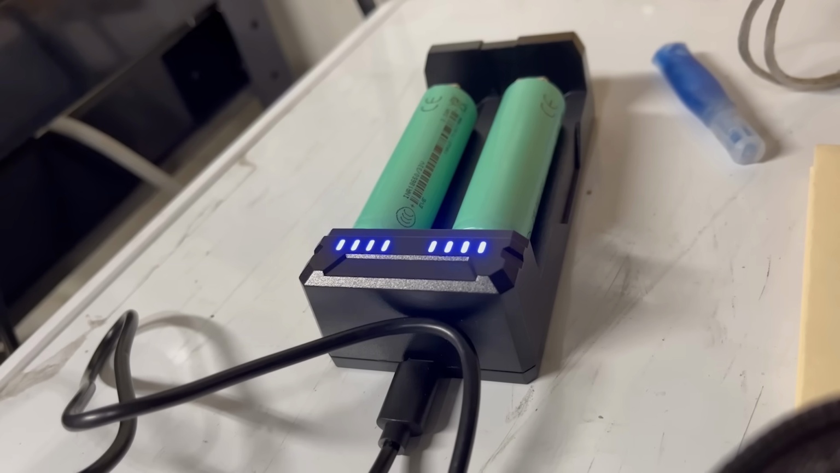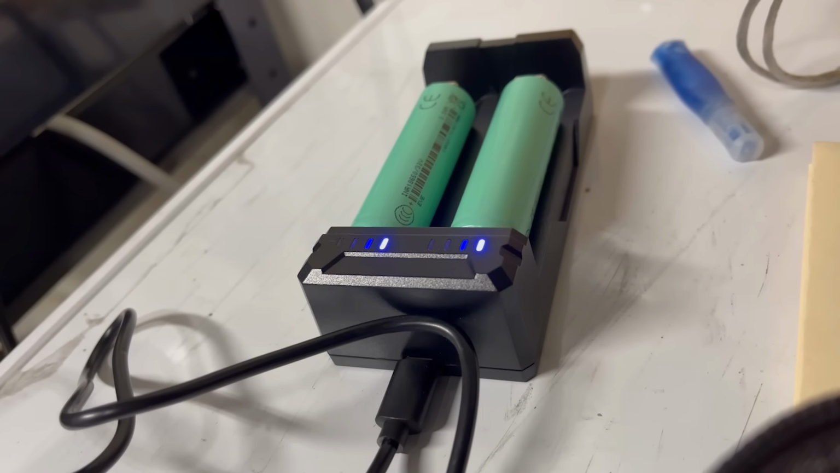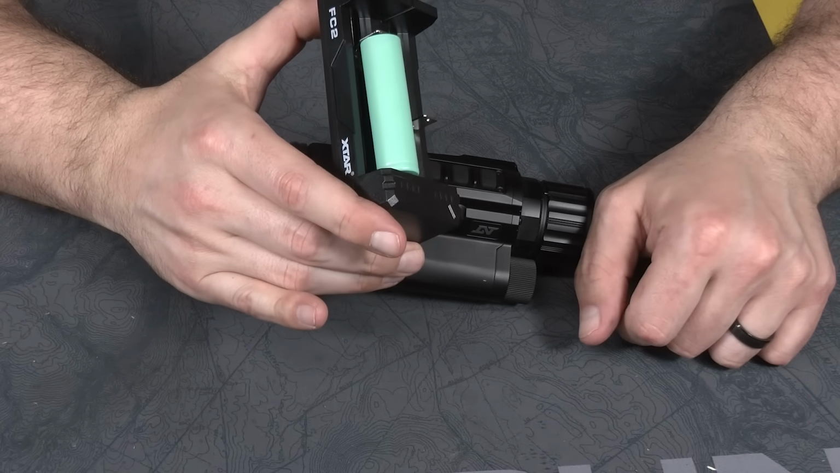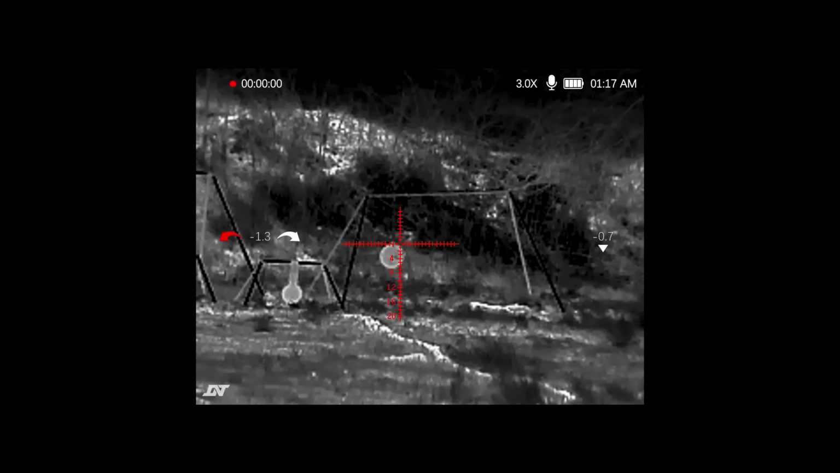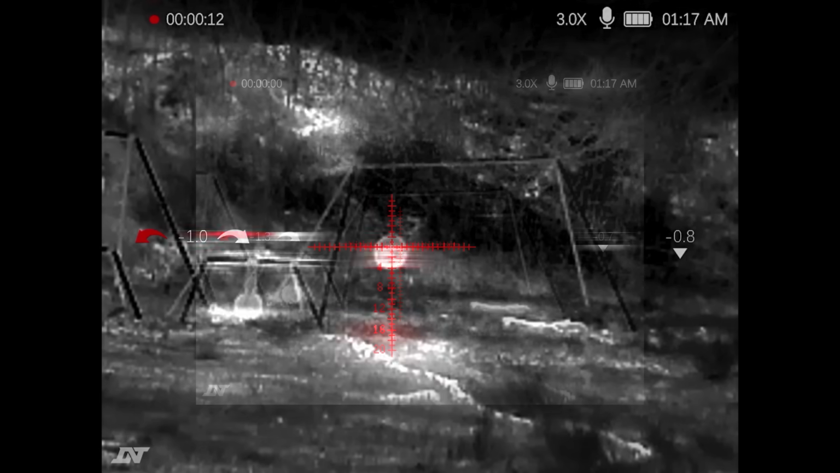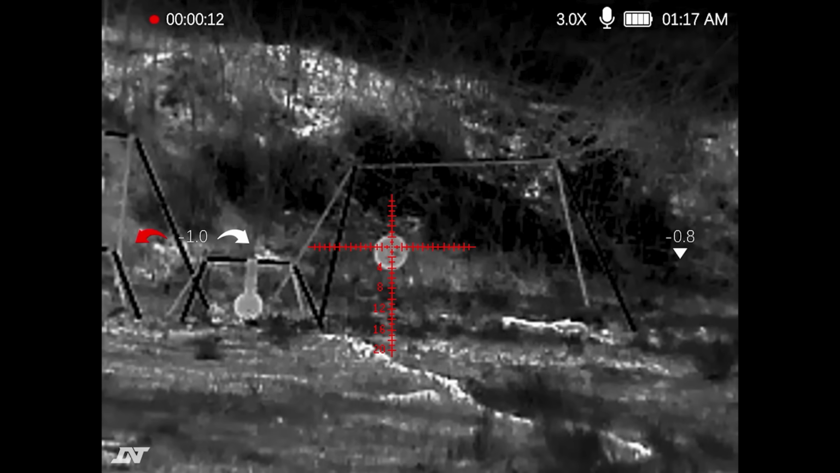As far as charging it is concerned, it comes with this little deck here, and this will accept 2 of those batteries, and while they're charging, there'll be some indicators there. The video output on this thing is a little bit strange. It is a 1024 by 768, and it comes out at 44.8 frames per second. This is a representation of what that will look like against a full frame video. However, I find this very annoying, so we're going to blow this image up for your viewing pleasure as we go through some of the internal settings and capabilities of this optic.